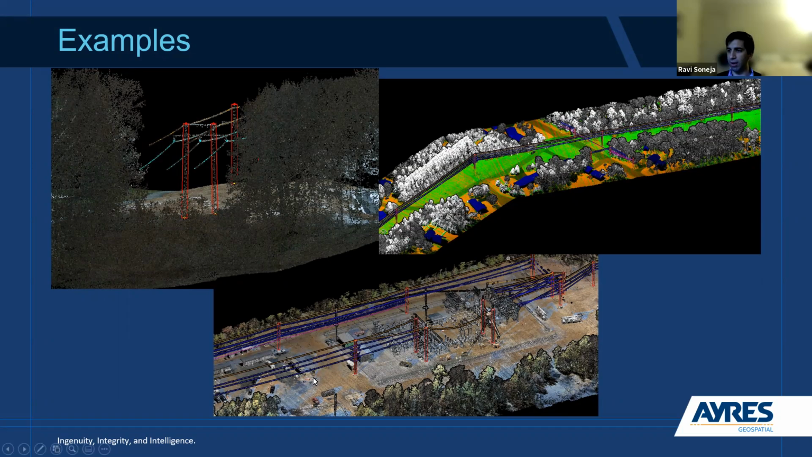And then on the image on the bottom, you can see the vectorized wires. You have to look pretty closely, but they are vectorized. And so that would be a data set that's then ready to go into the classification stage.